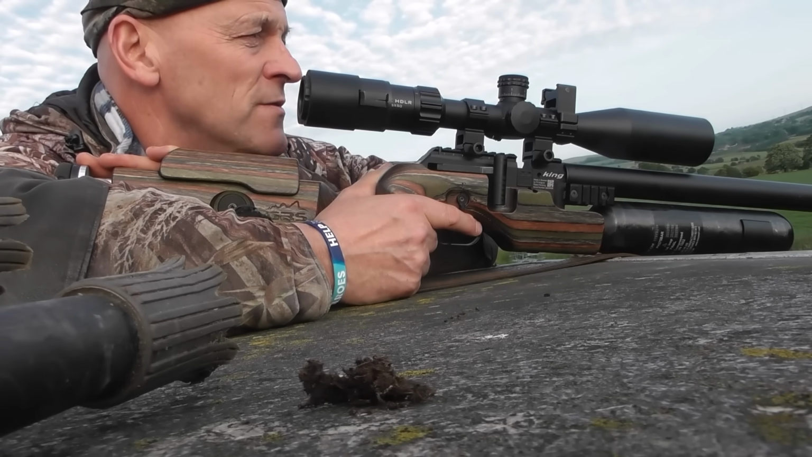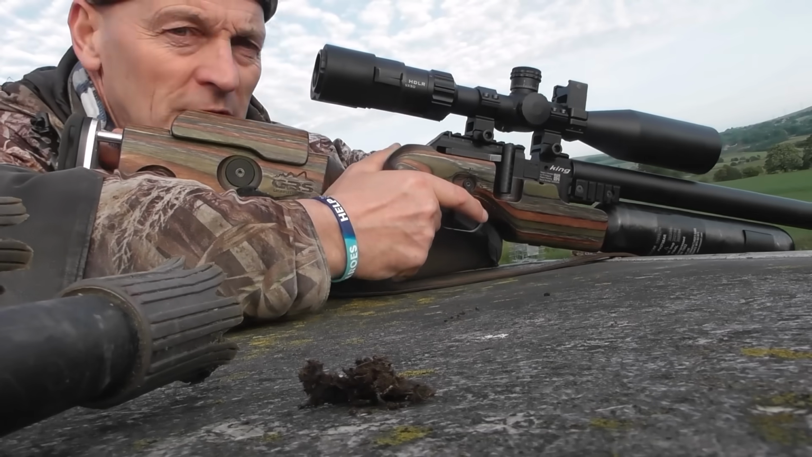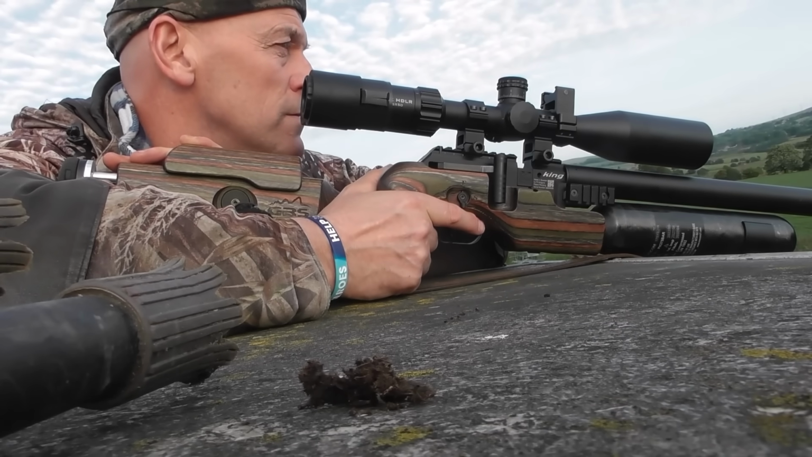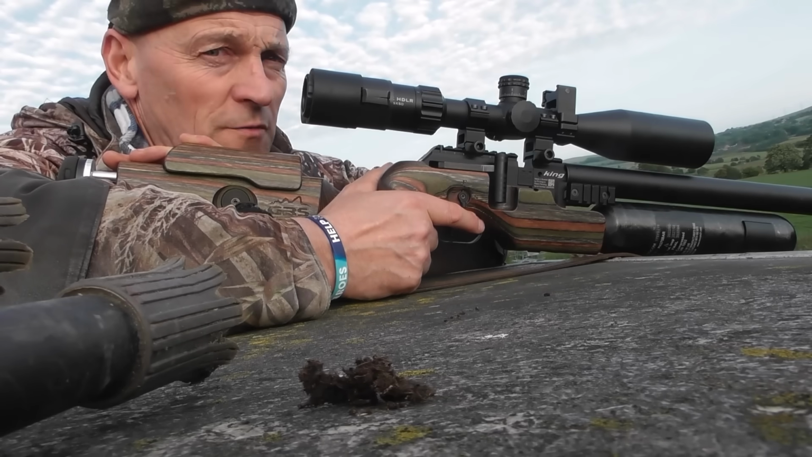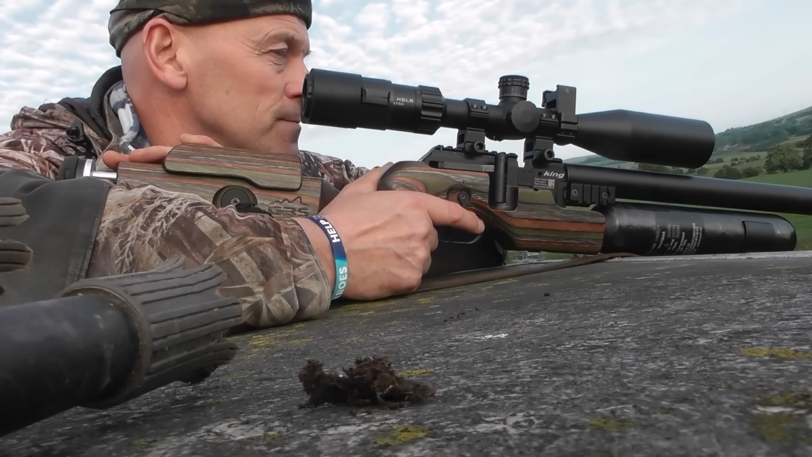Yeah, they're running about in these tyres and they won't keep still. Surprising, you know, you just nip out for a few hours and find a few rats to shoot.